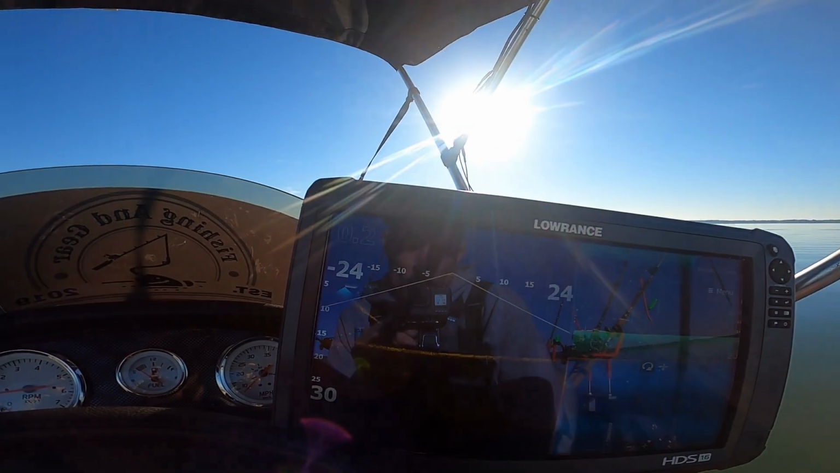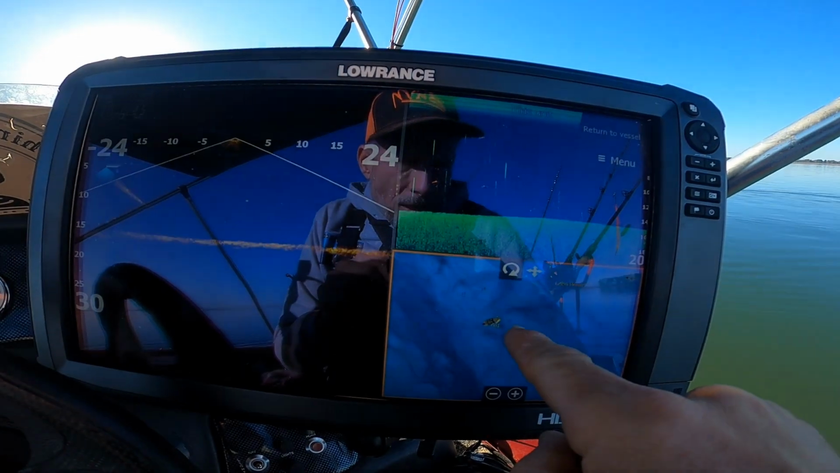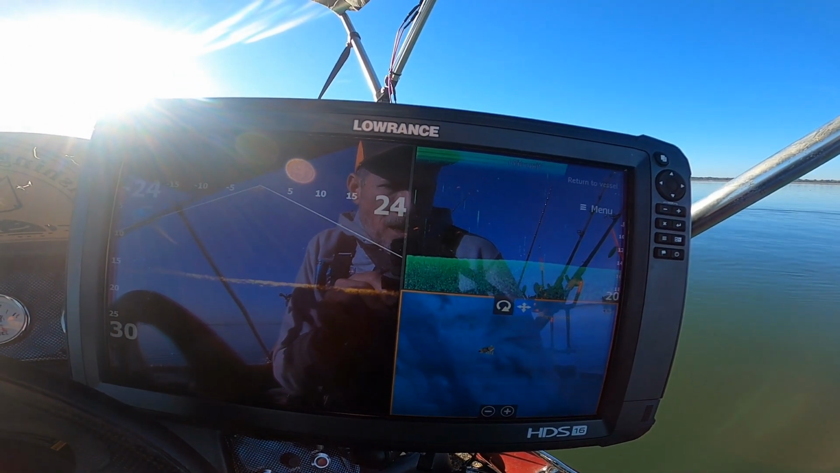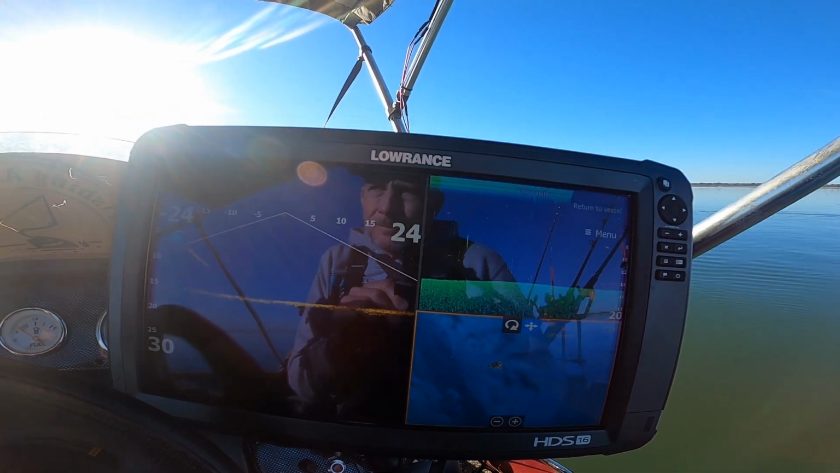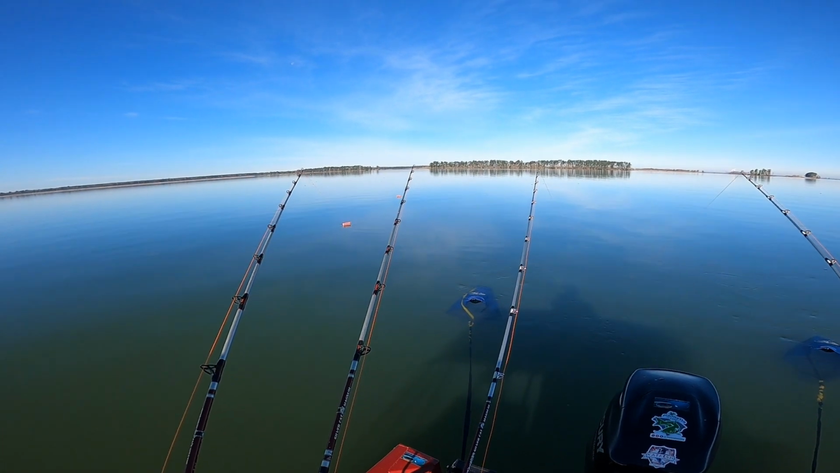So let's get everything spun around and set up and see if we can catch this fish. Okay, we got the front of the boat right on the mark near where we're seeing the fish. I'm going to get everything set up, get it thrown out the back of the boat, and we can start dragging. You can see our planer boards have pulled all our lines out.